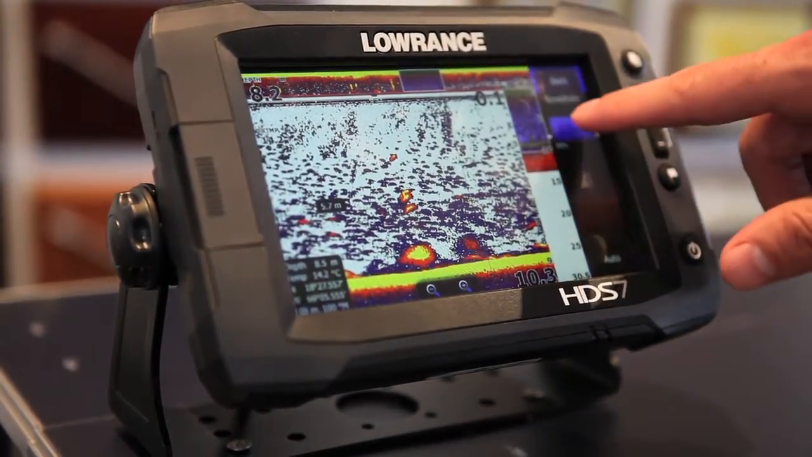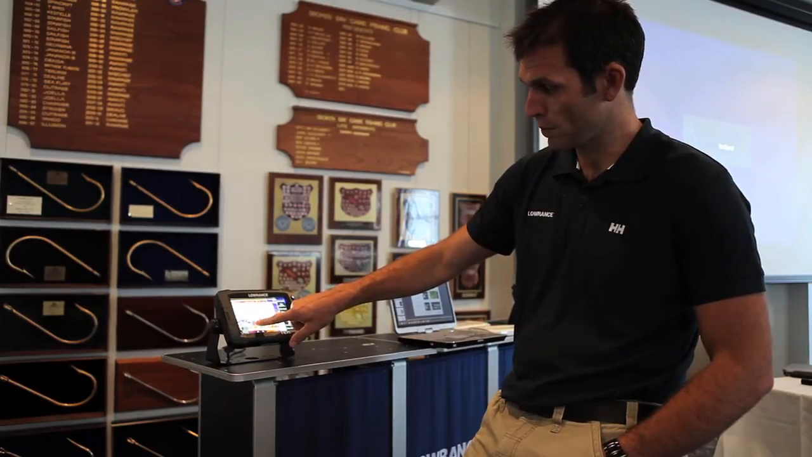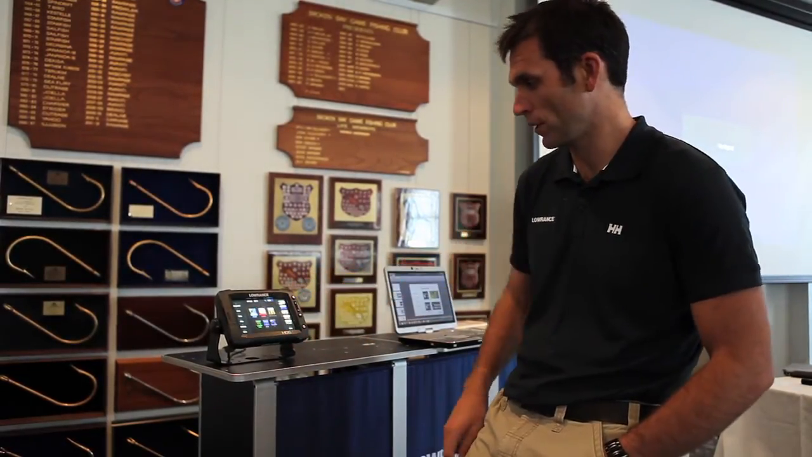Other nice things about the product is, again, it's got the traditional push and hold, and you can see above my finger I've activated a cursor. It's probably easier to see it in chart mode, and I'll take you there. So if we go into the chart,